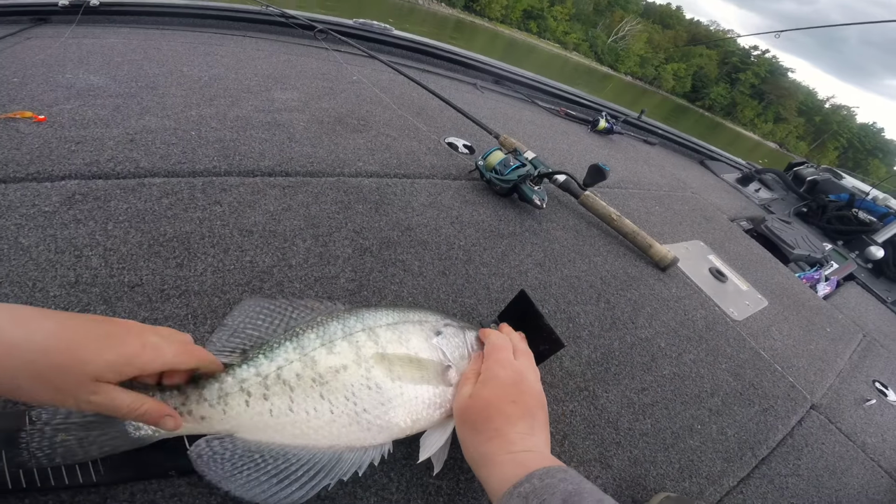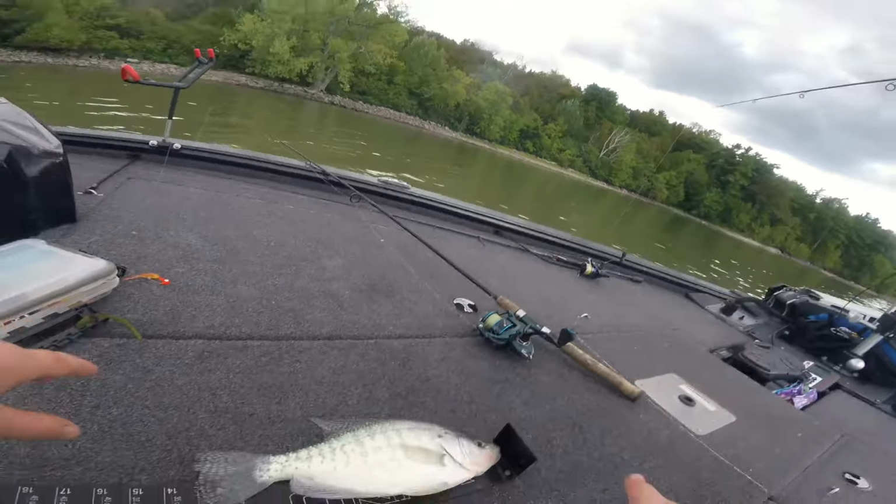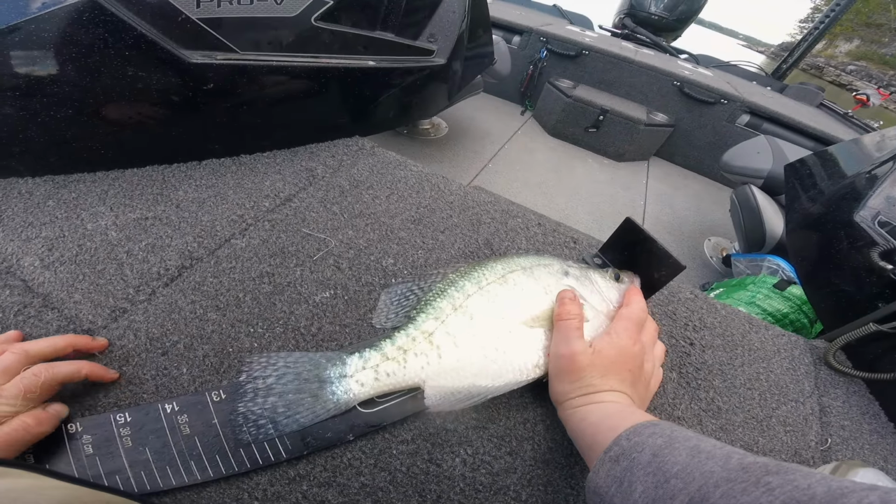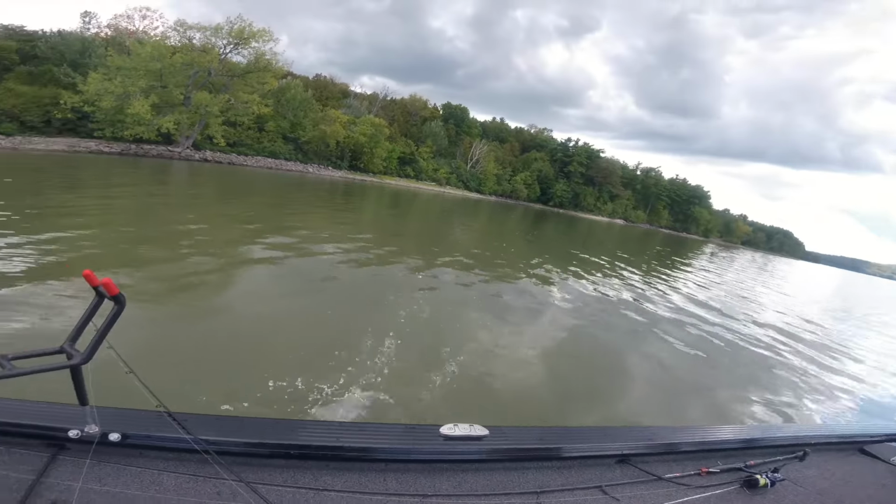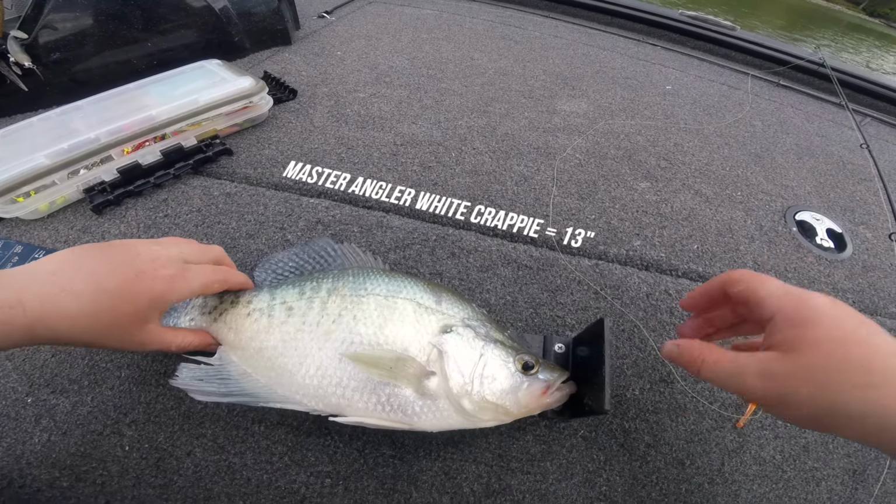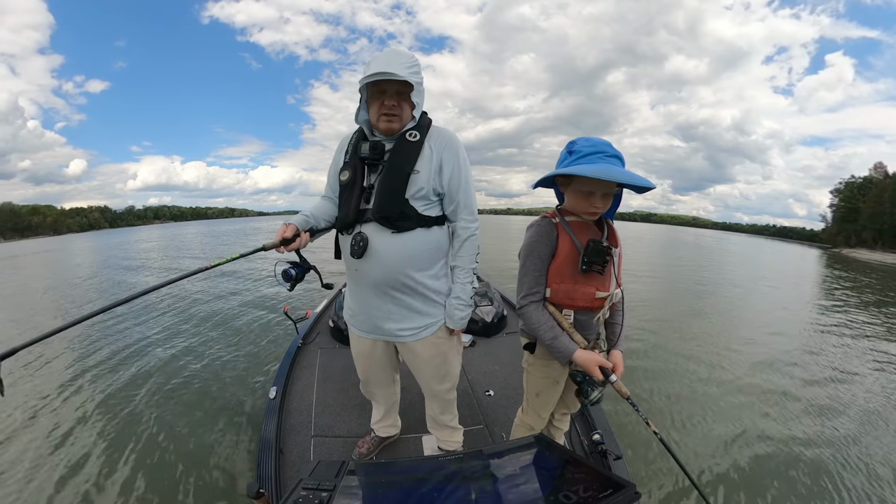We weren't keeping fish today, we were strictly catch and release. But had we been keeping, we caught several in the 13, 14-inch class today. Unfortunately, we didn't find any of those 15-inchers, which we've been finding this past week. But we beat up this area of the lake pretty hard the last few days before filming, so it probably wasn't the smartest thing to do.